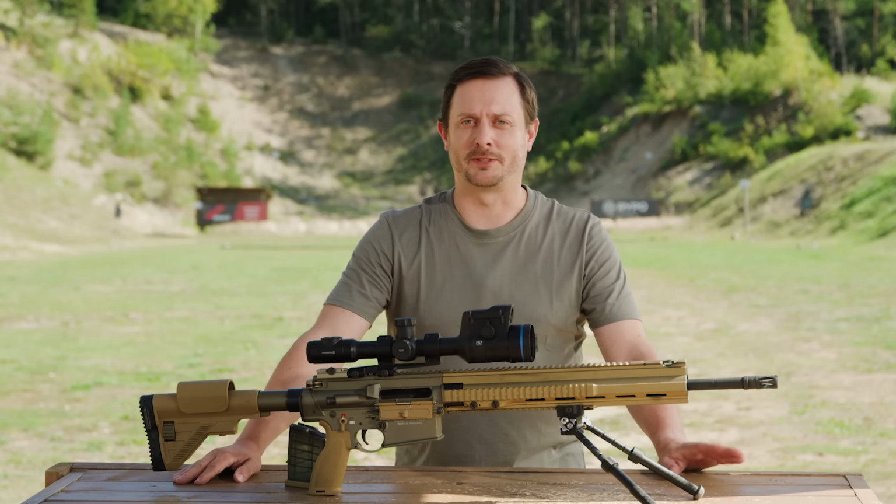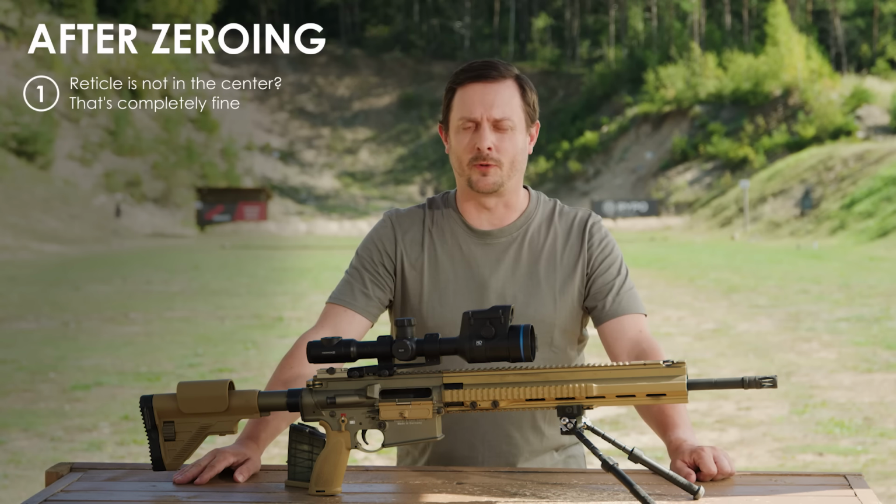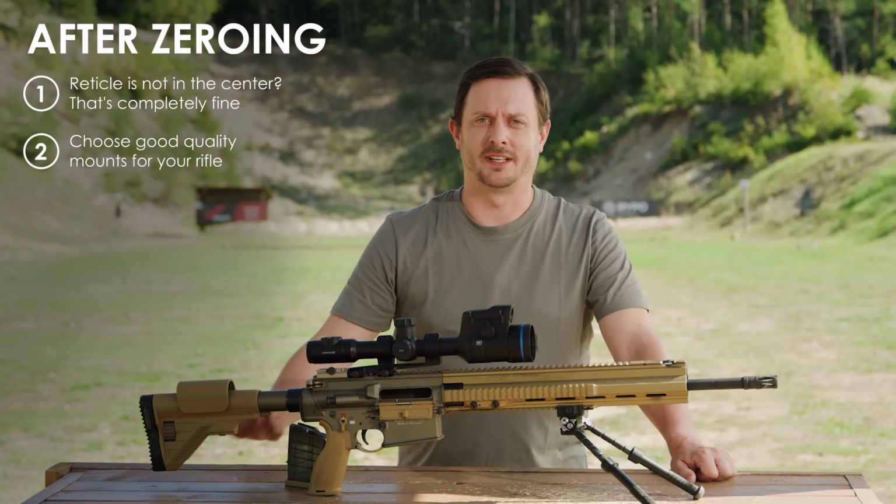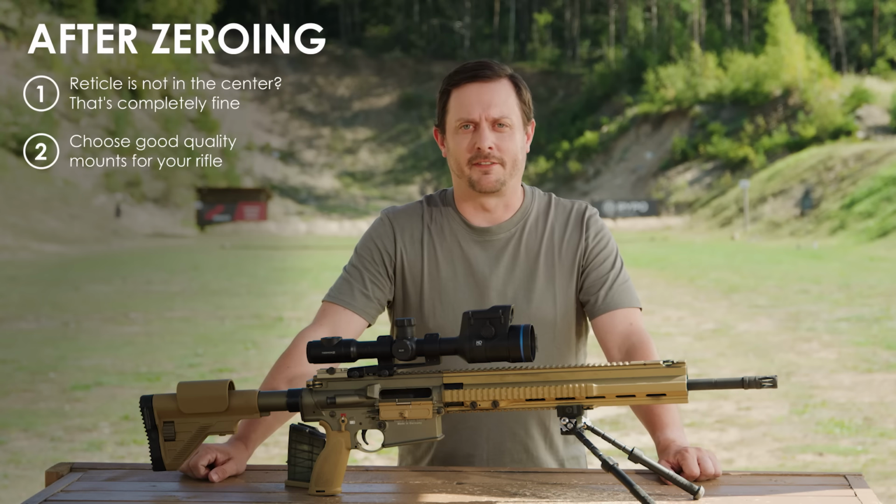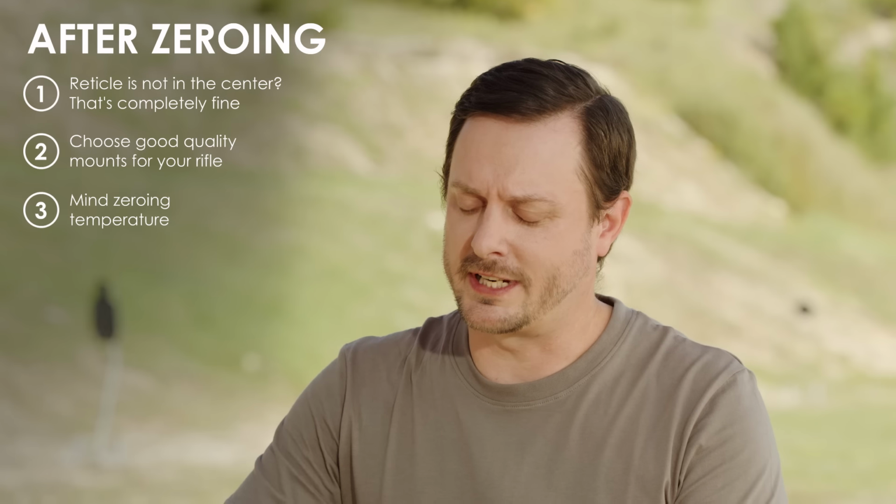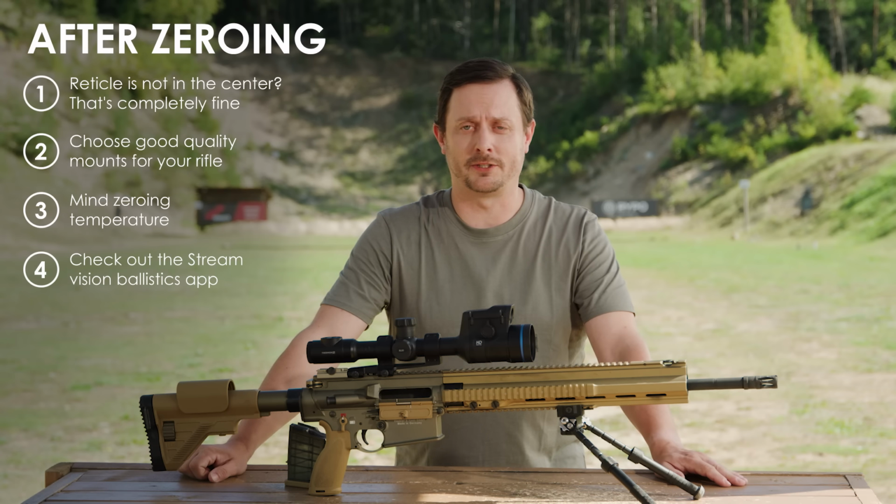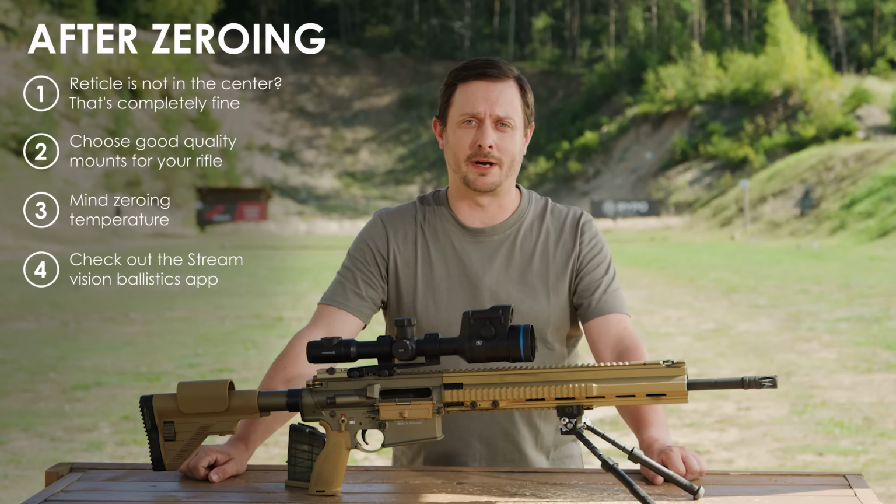Now, I jabbered on for a while here, and before we say goodbye, I would like to just mention a few things. After zeroing, if the crosshair isn't in the center of the screen, don't be worried. This is completely normal and nothing to worry about. Secondly, the mounts. Have good quality mounts for a scope that is perfect for a rifle. Thirdly, if you're going out to zero, try to zero in the same temperature that you're going to be hunting in, because the temperature can affect the POI, especially at longer ranges. And fourthly, if you're worried about how to use the ballistics app, please check out the link down below where Ludus goes through how to use it.